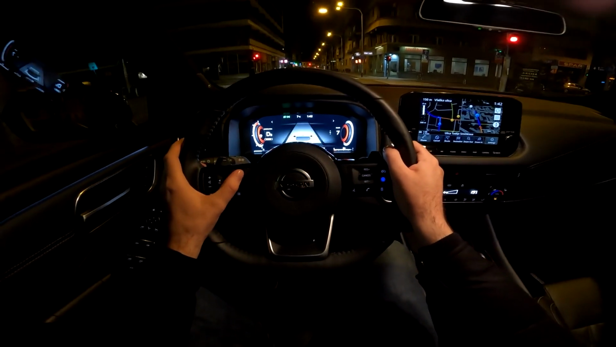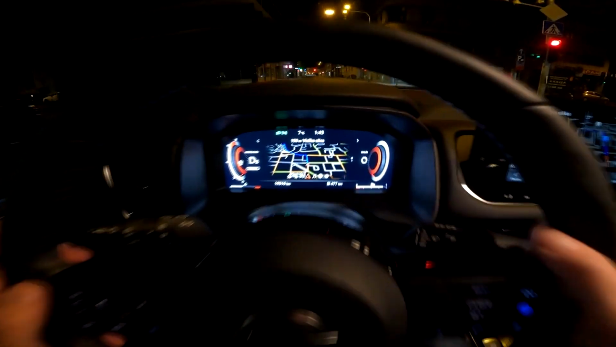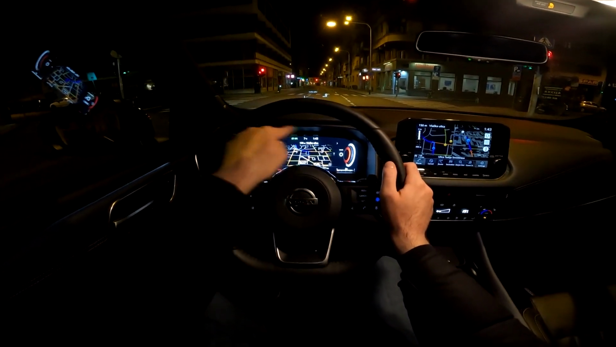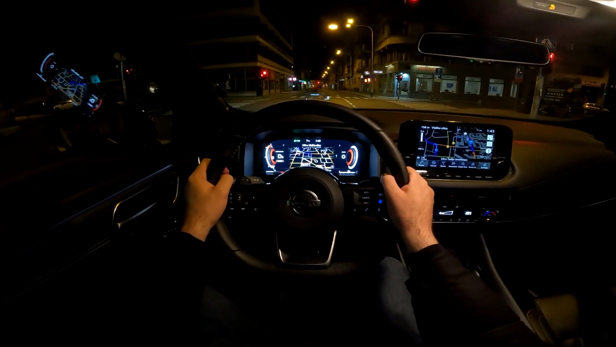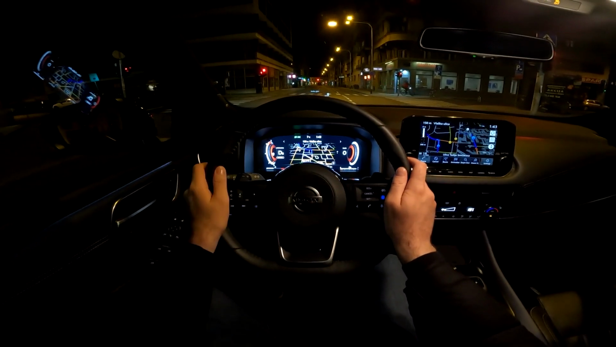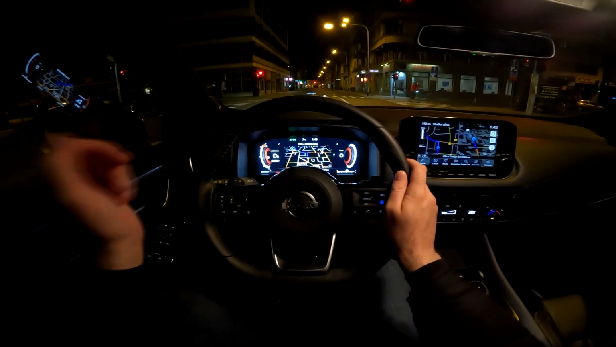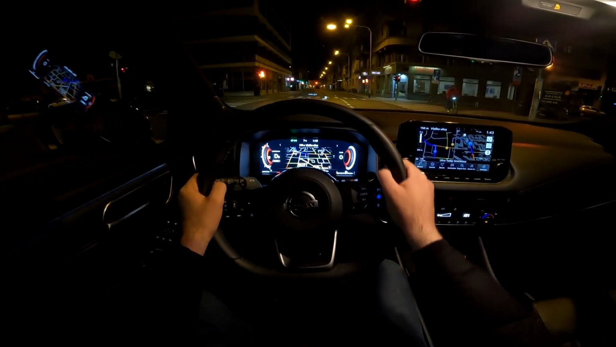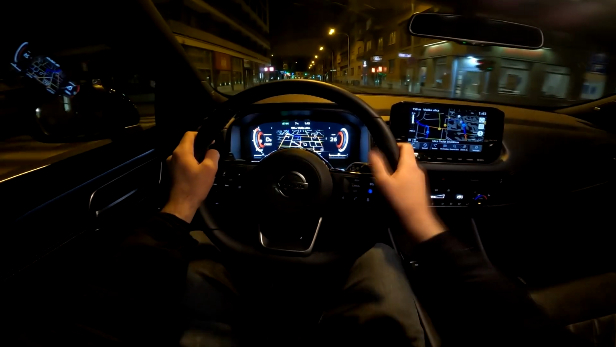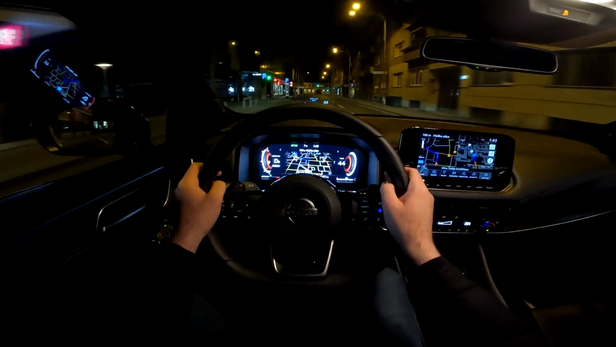And let me show you the navigation view that you can have here. So there we go. When you have the active navigation, you can have the map right here in front of you between the dials, and you can also change various things here with this digital cockpit. You can check out my full in-depth review where I go through the infotainment system and also through this digital cockpit as well.